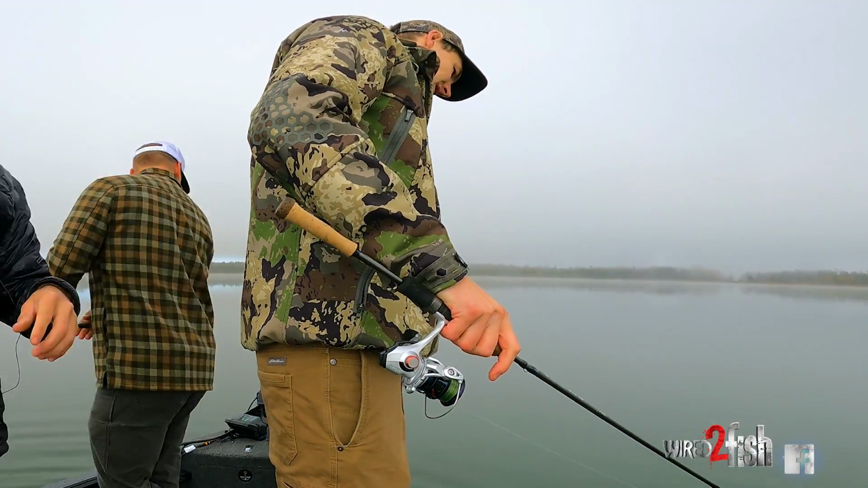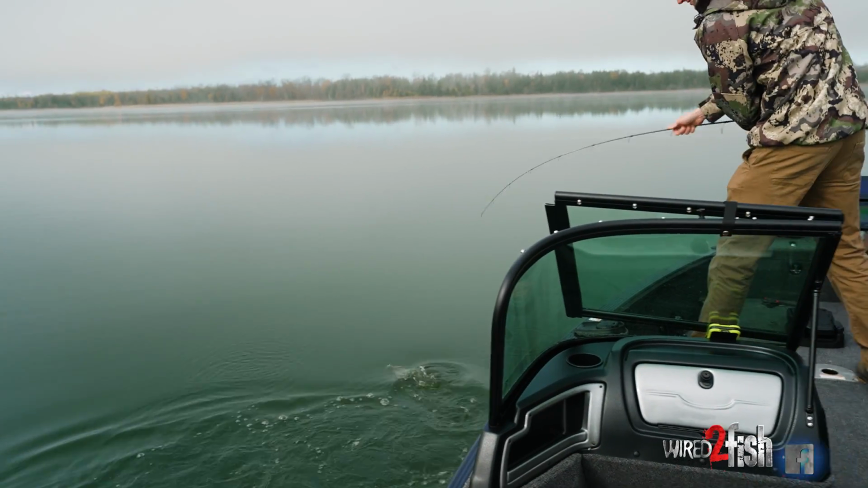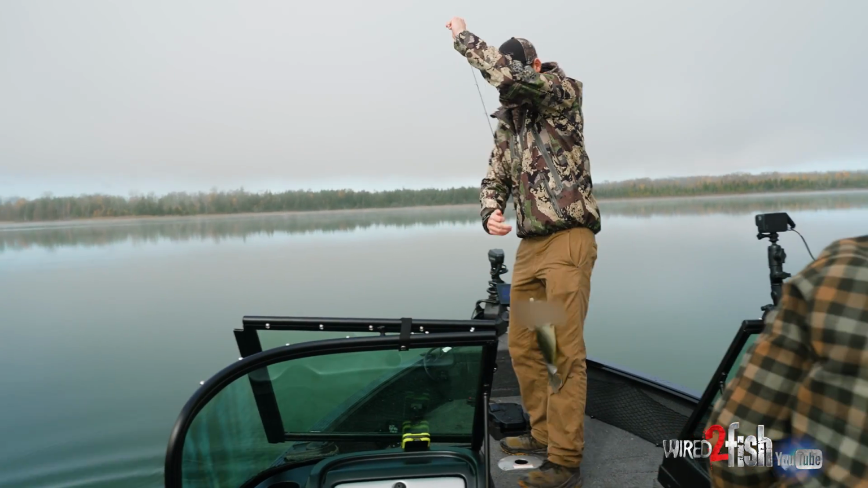That one I caught, we should have measured that thing maybe. Oh my God, the biggest crappie I've ever caught. Look at that thing. Even this one, I mean, holy smokes. That is a big crappie.